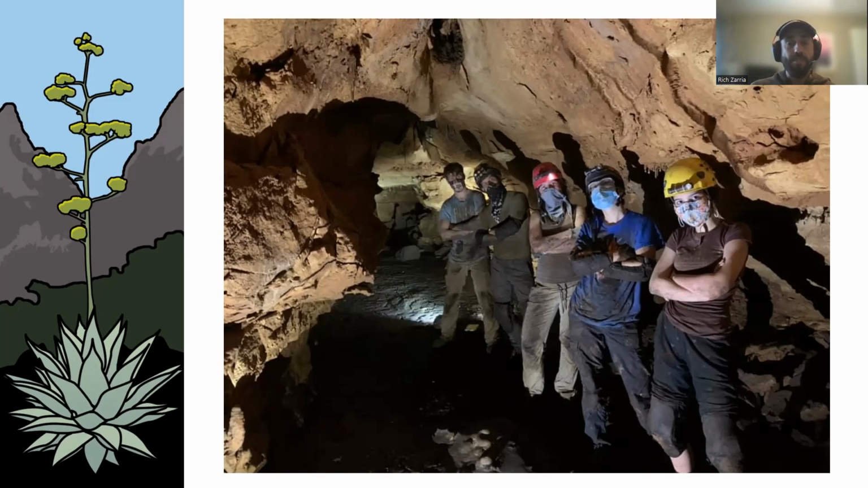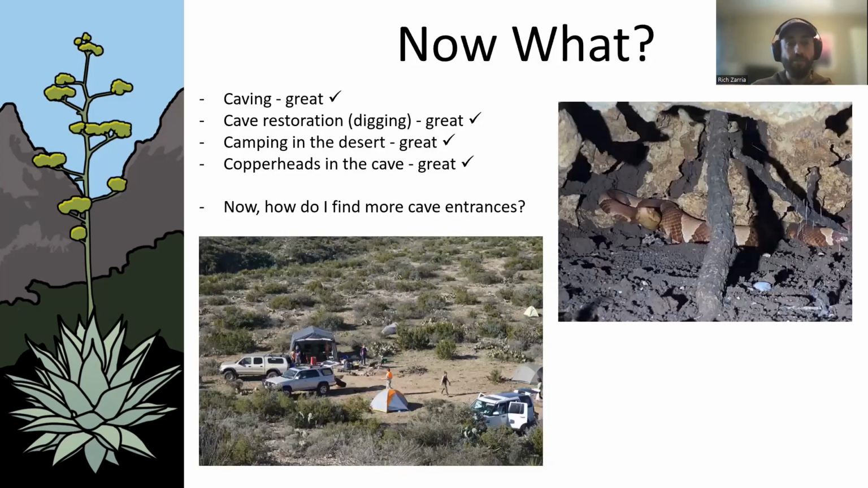So we've established that I like caves. Caves are great. I have had a great time for the last 10 years doing it. Cave restoration or digging is great. Camping in the desert is awesome. Working with copperheads right next to me in a cave is awesome and kind of scary, but fun. And I got to the point where I wanted to find even more.